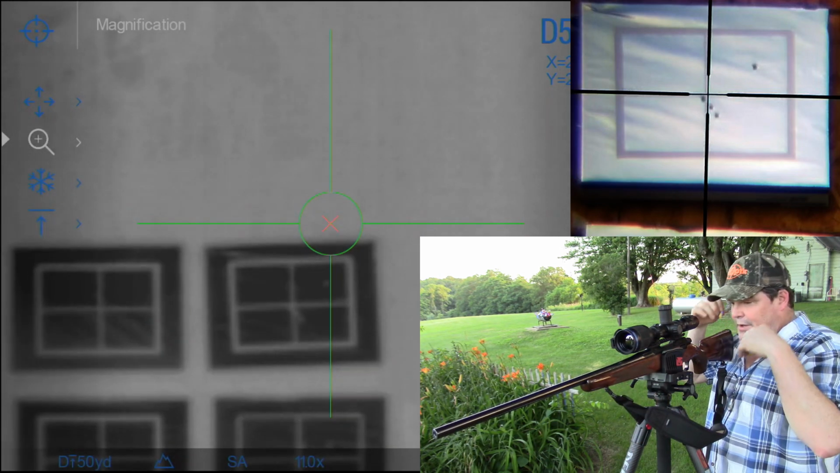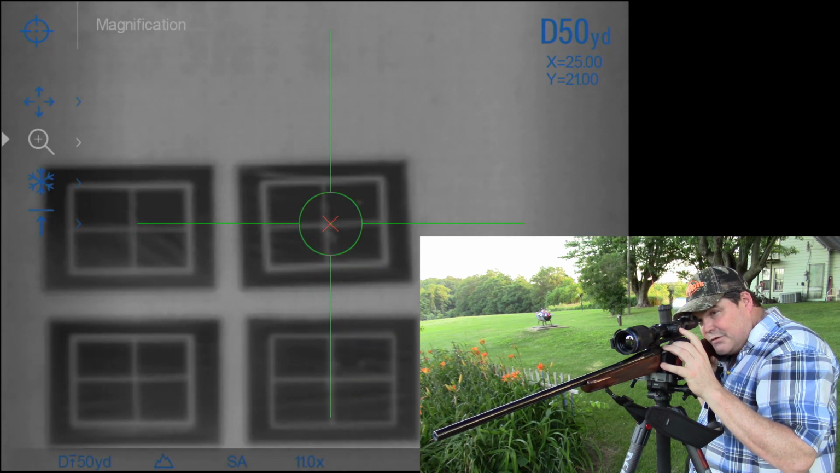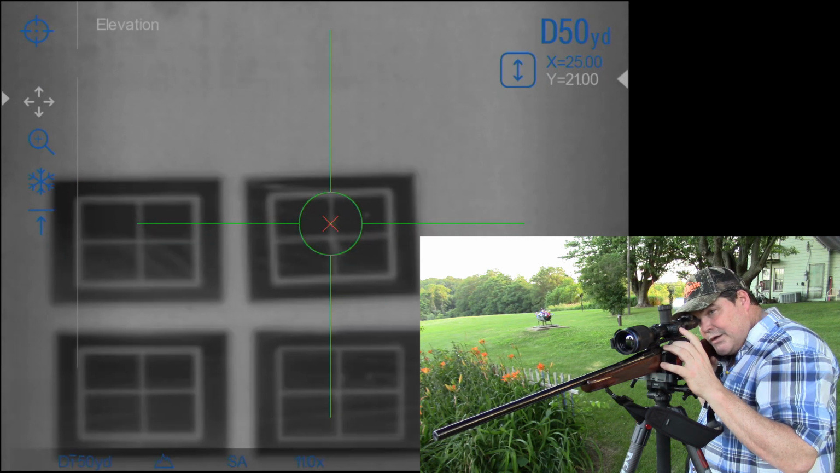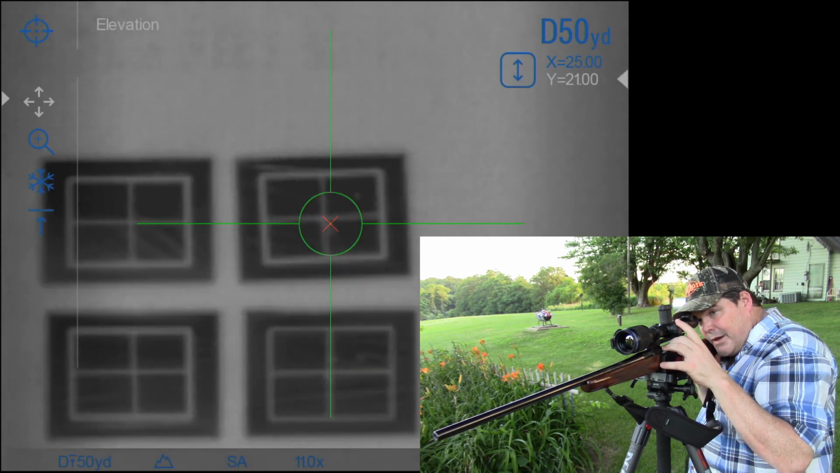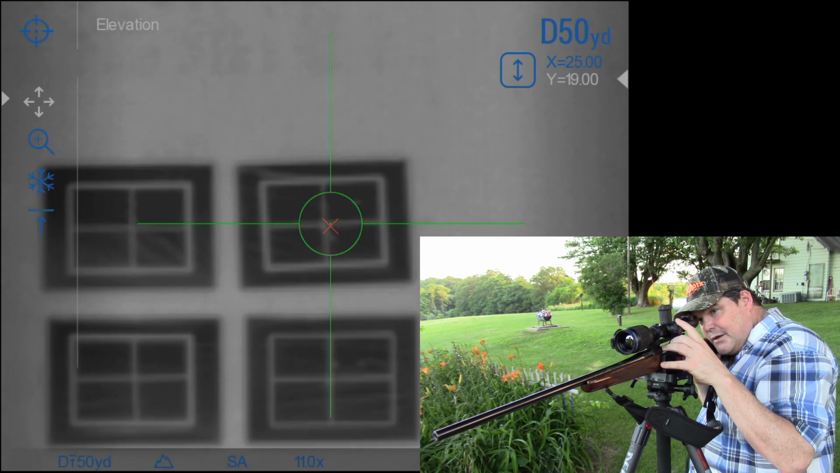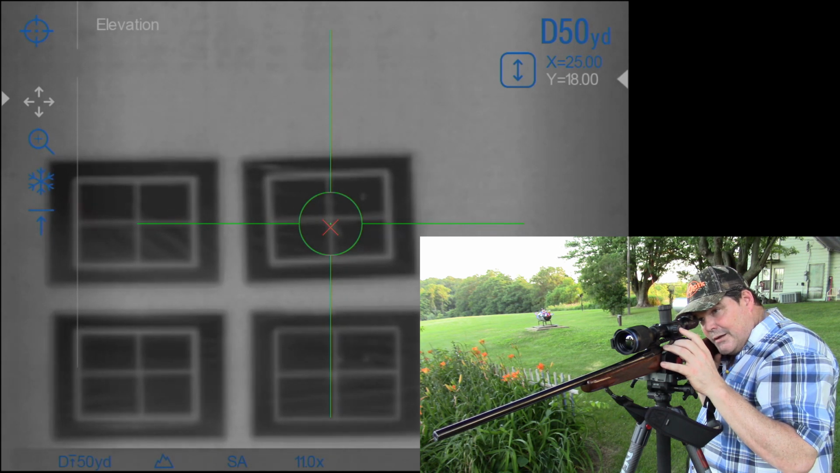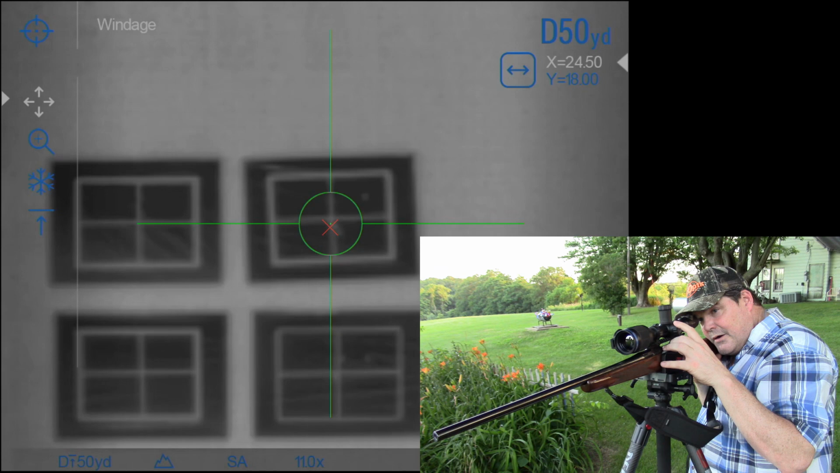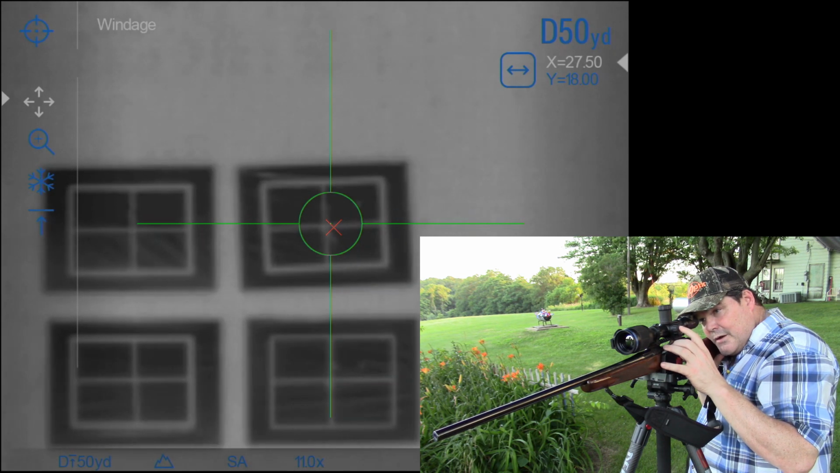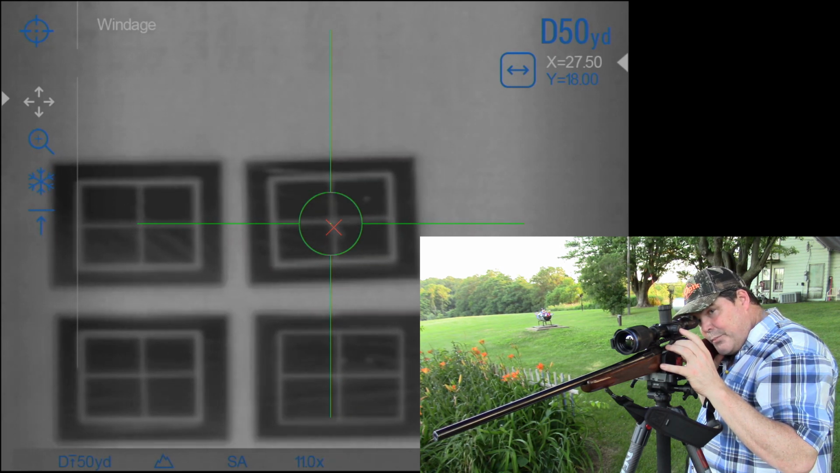Now that one I felt pretty comfortable on, so at that point I might go ahead and make another small adjust. How I would do that is come up to this windage and elevation, open that back up, and again, I'm just going to show you without doing the freeze frame this time. I could scroll that down. That's about the height I'm at. I could toggle in here. I wasn't very far off. I think I was about right there. So I could hold right there, and I'd be pretty happy with that.